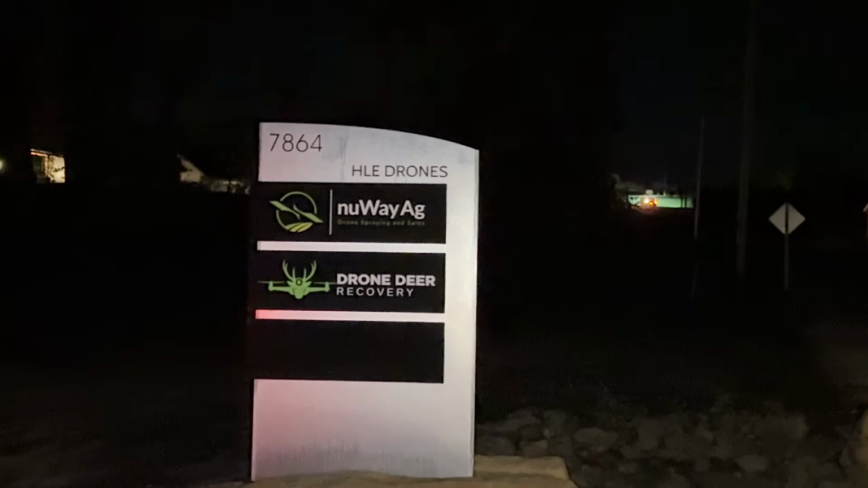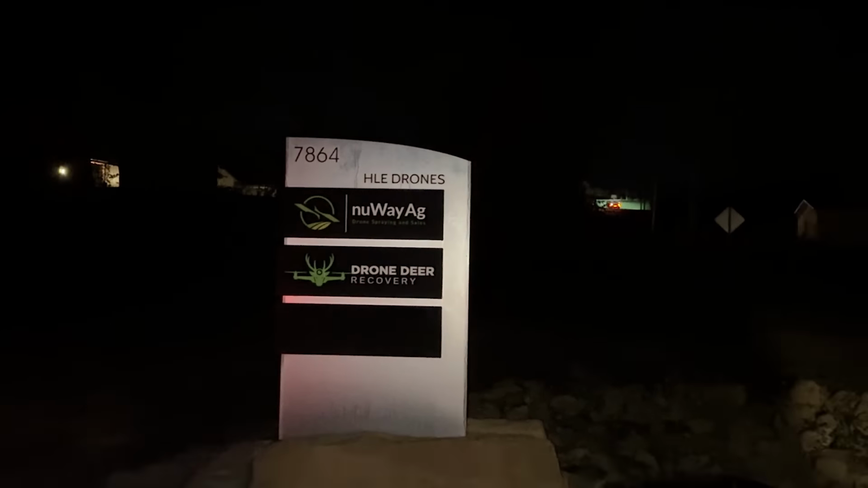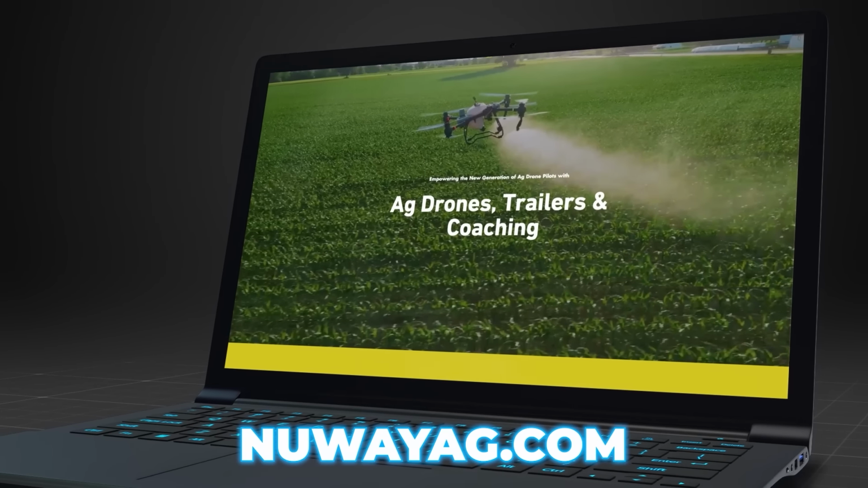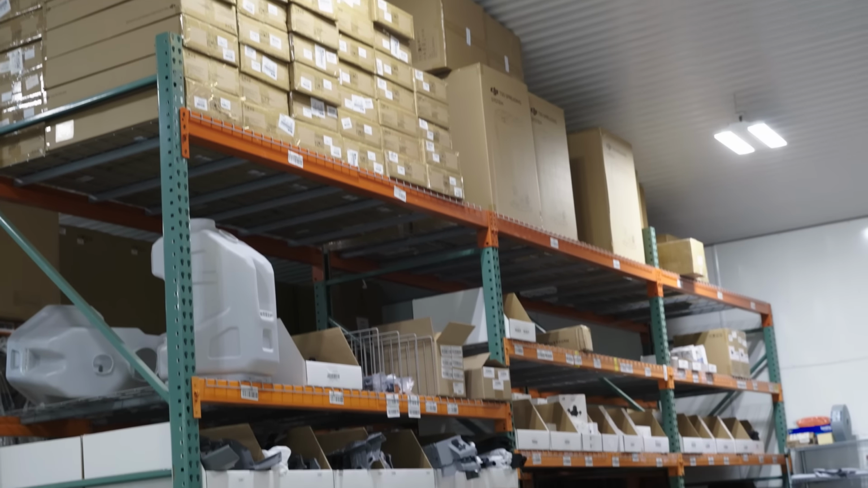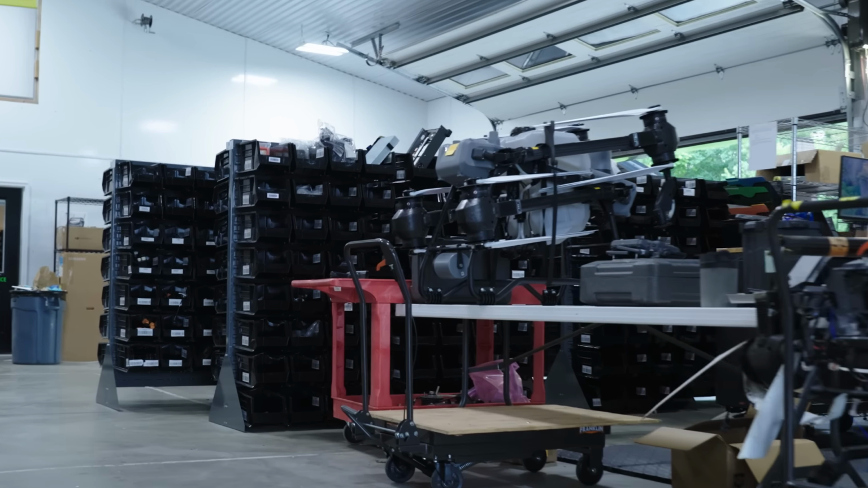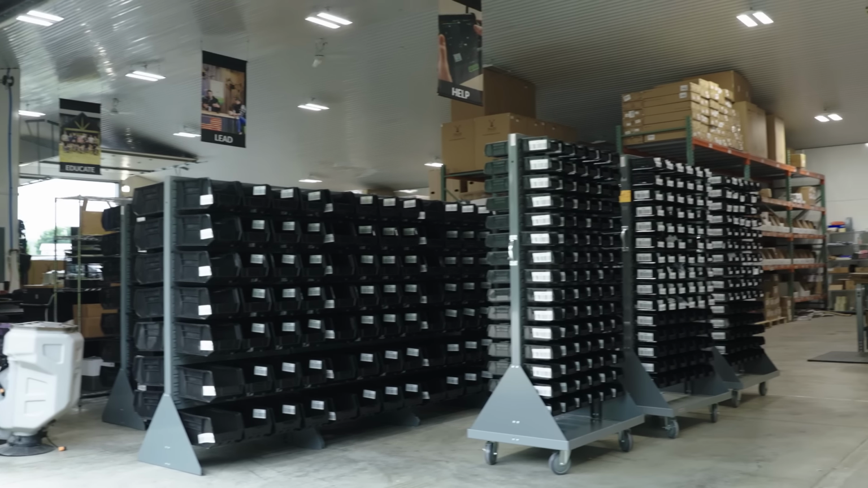Check that out, guys. We're gonna go do a deer recovery. If you watched from the beginning, you used to see me go with my little Ford Focus. Like, we're just gonna go out here and do a deer recovery, and this is crazy. We have our own facility, NuWay Ag, where we use spray drones. We get semi-shipments almost every day of some kind for inventory, anywhere from drone parts to generators, drones themselves, in and out all the time. It's just so wow. Can't believe it. I appreciate the support. It's just so fun.